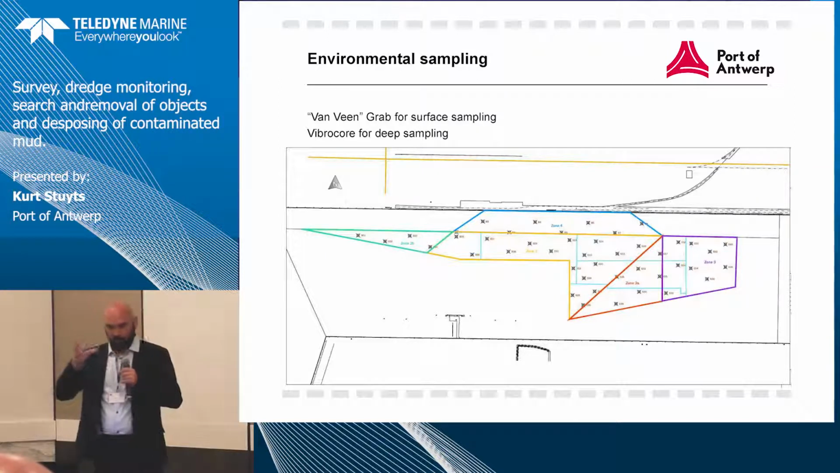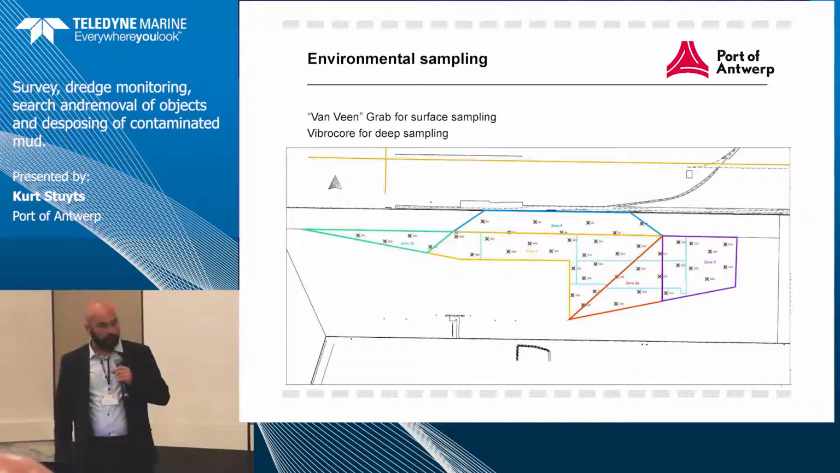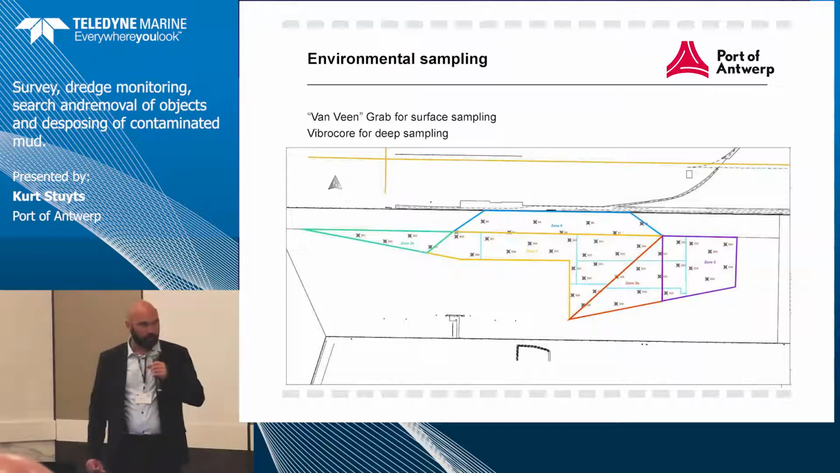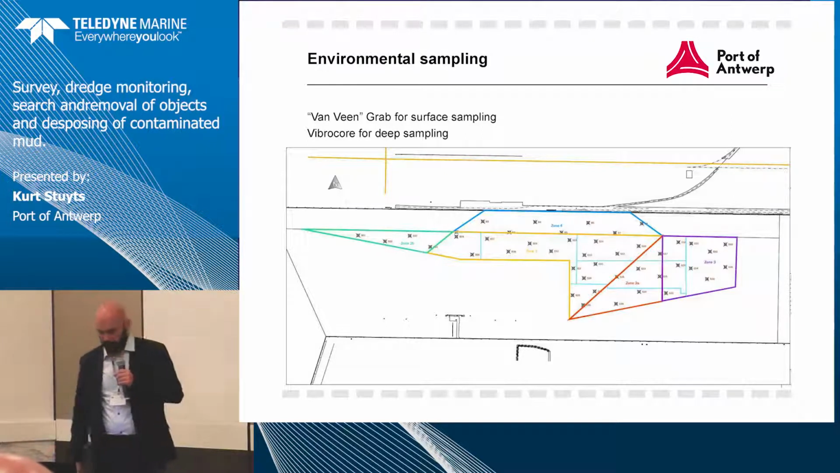So we get a fine core base, what we're going to find on the seafloor. In the first step, in this zone, we started with the Van Veen grabs to determine, especially for the environmental, what is all in the silty parts.